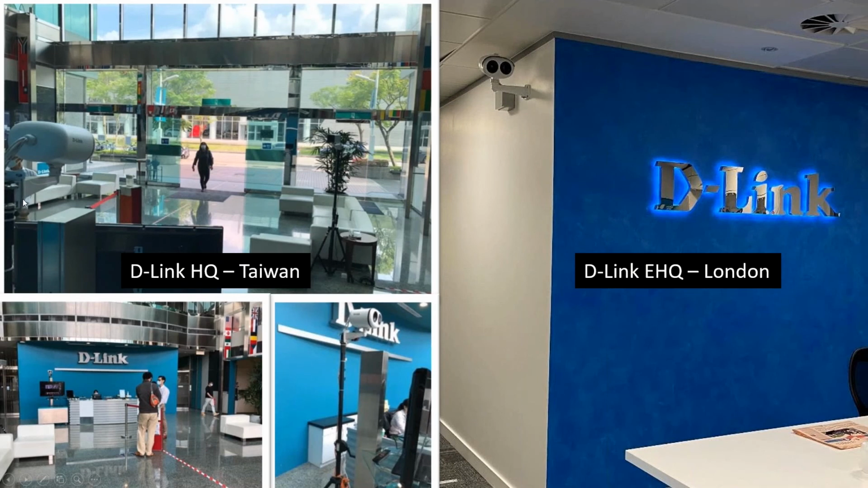So over here on the left-hand side, you have the setup in Taiwan. Now, Taiwan opens up to the street. So what they've done is they've set the camera up so that when people approach the lobby, you can see there on the left-hand side the camera, and then on the right-hand side, a little bit obscured by the plant there, but that's the black body. So that will register the temperature of anybody who approaches the reception desk.